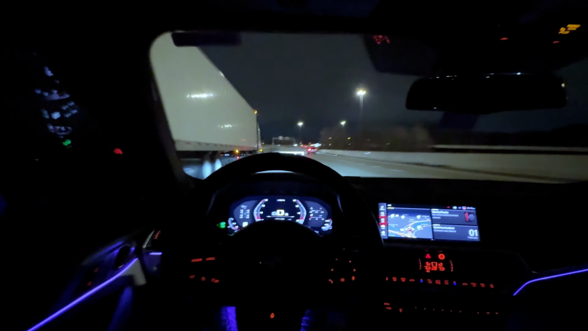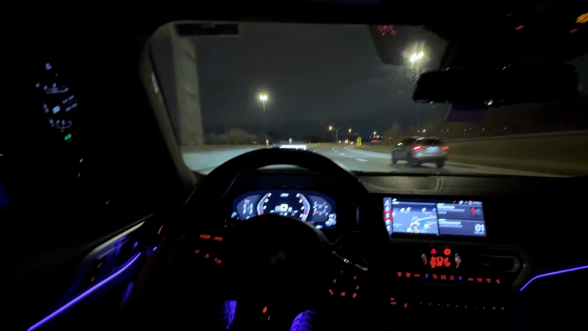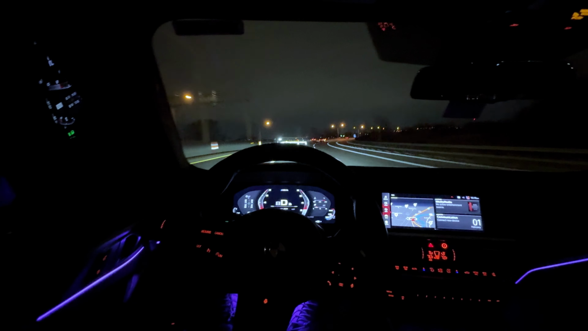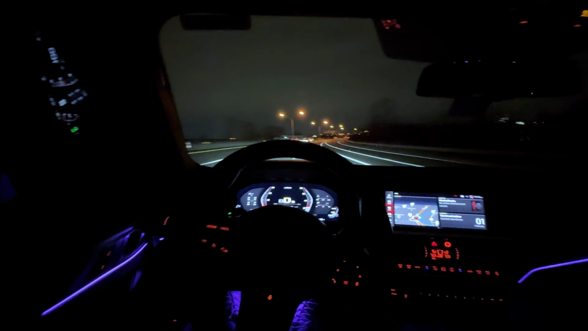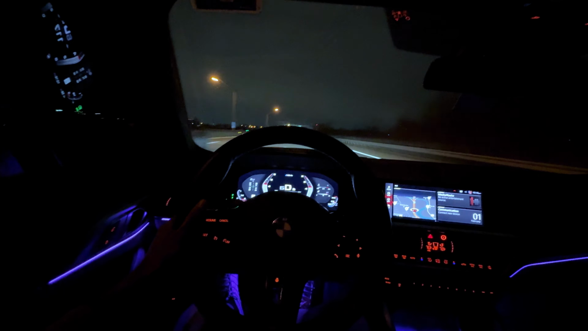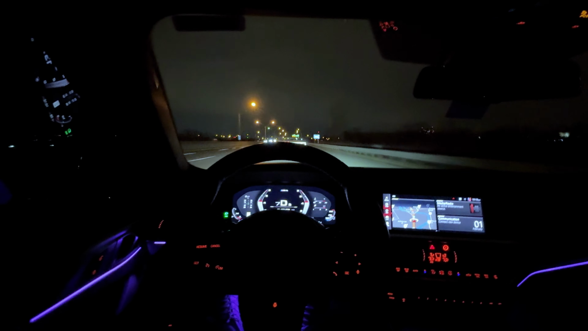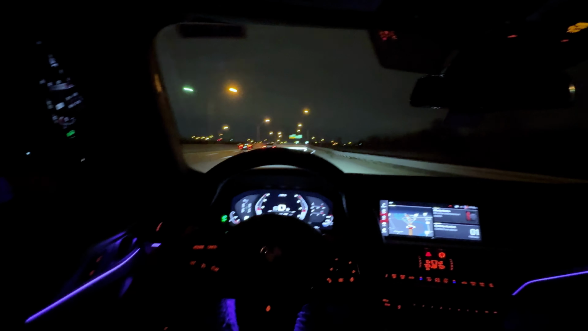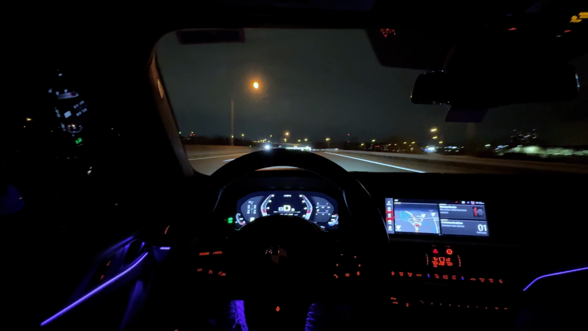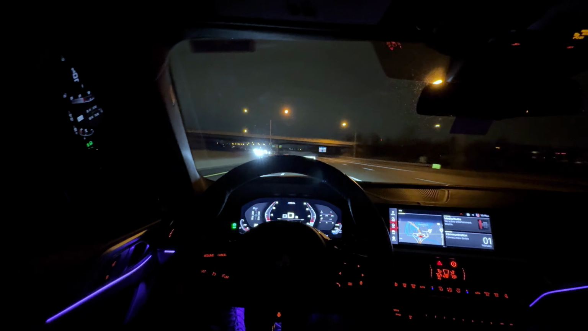Just get out the way so I don't have to start cutting up and stuff. But not everyone can drive. That wasn't me flooring it. That's like half throttle, maybe. Say half throttle's reasonable to say. Yeah, bro, this car is crazy.